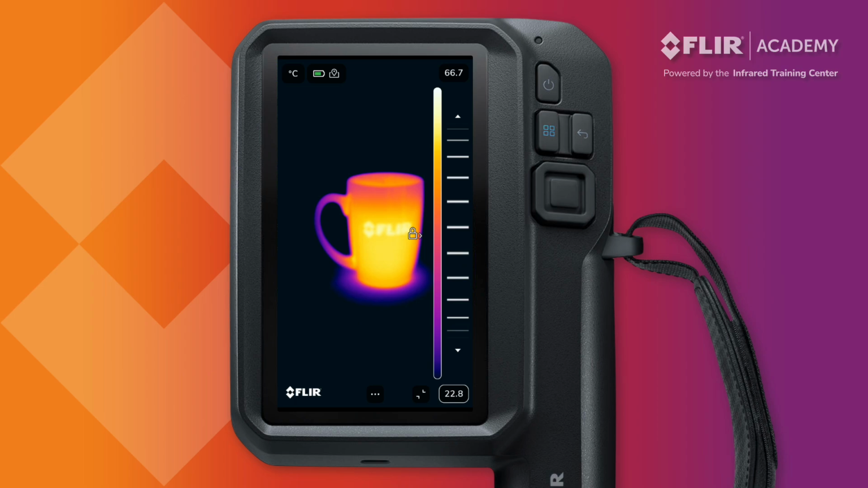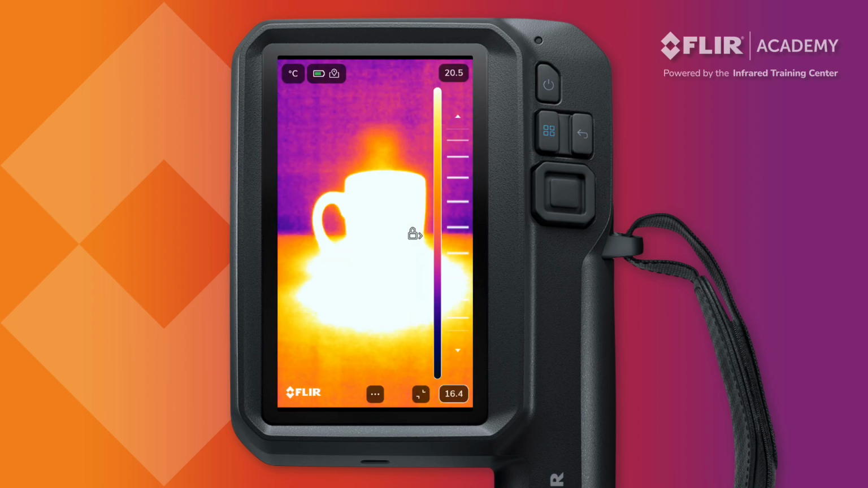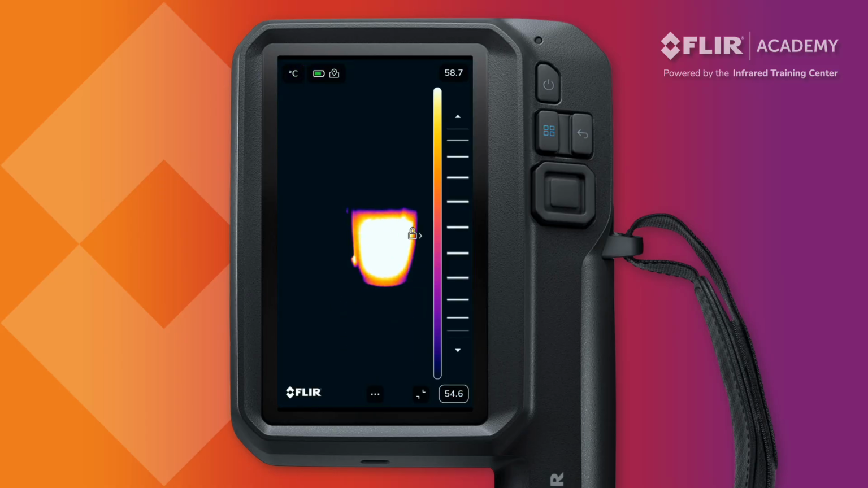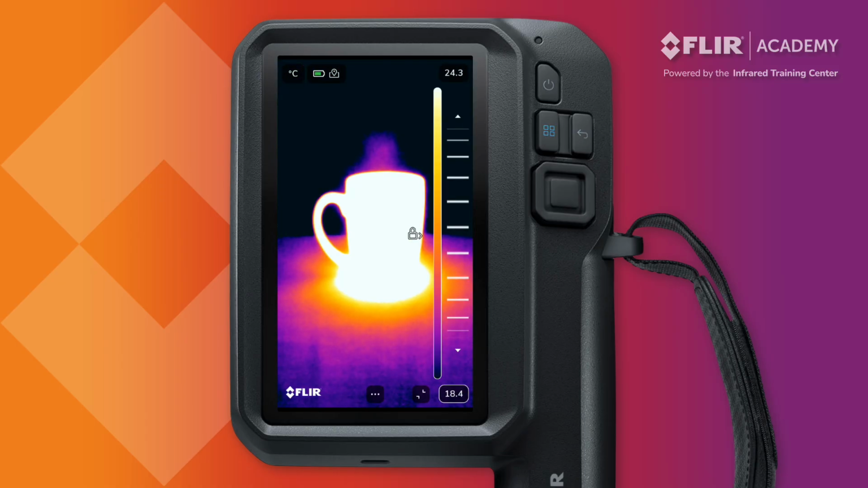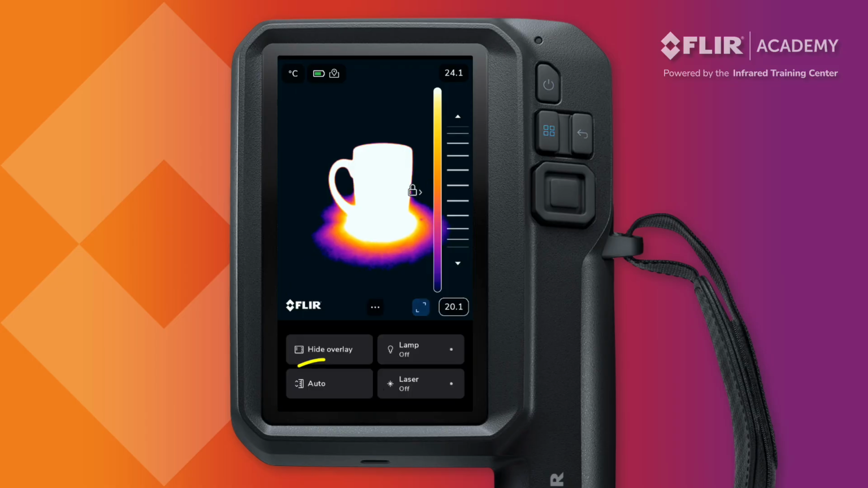Manual mode also provides access to one-touch level and span. When the virtual slider is open and unlocked, tapping any area on the touchscreen will readjust the scale based on the temperature values detected at that point. Finally, auto and manual adjustment can also be accessed from the shortcut menu available via the full screen toggle function at the bottom of the display.